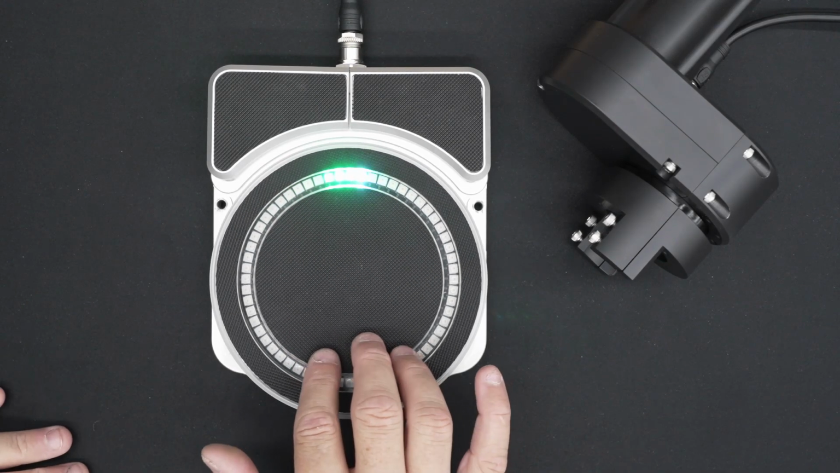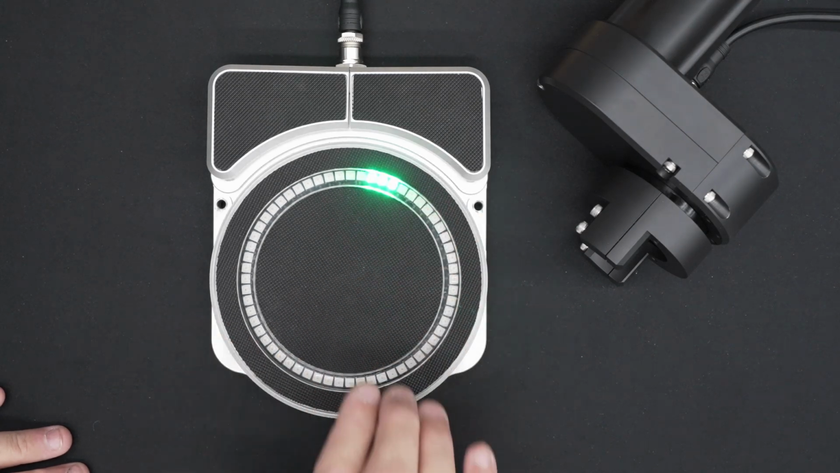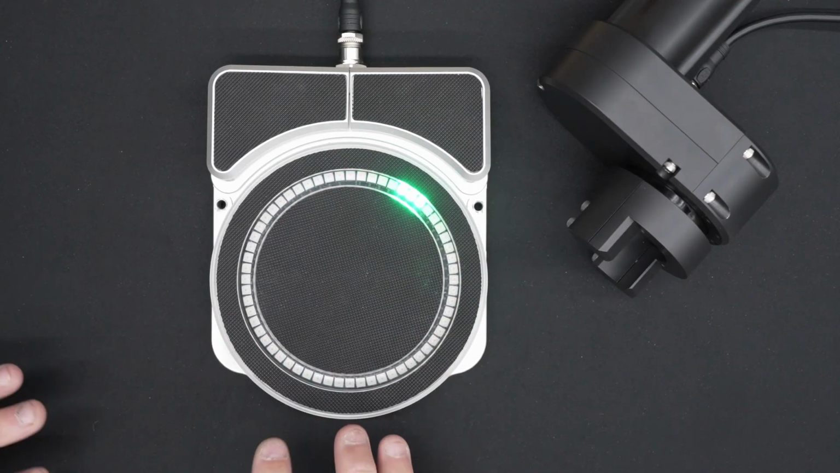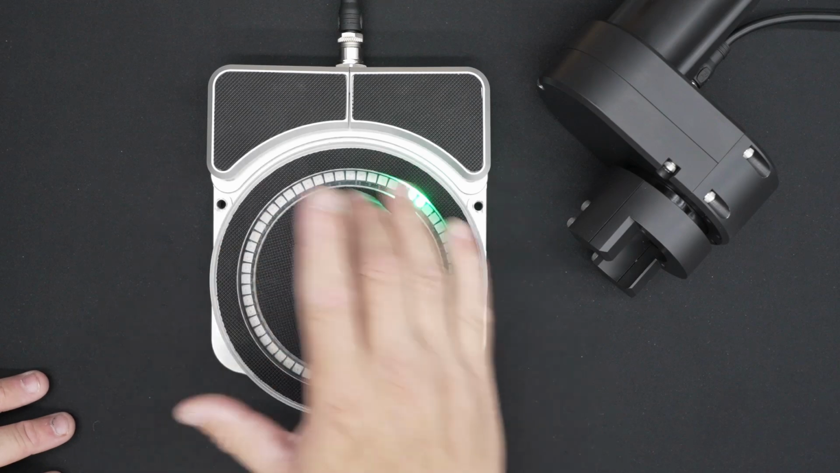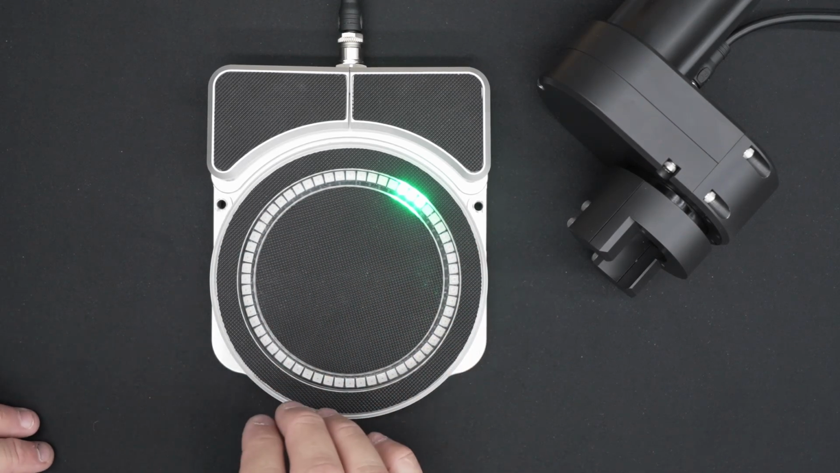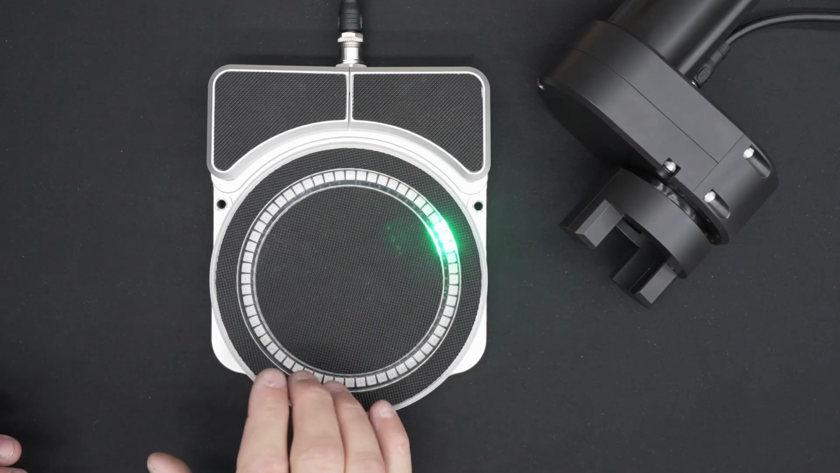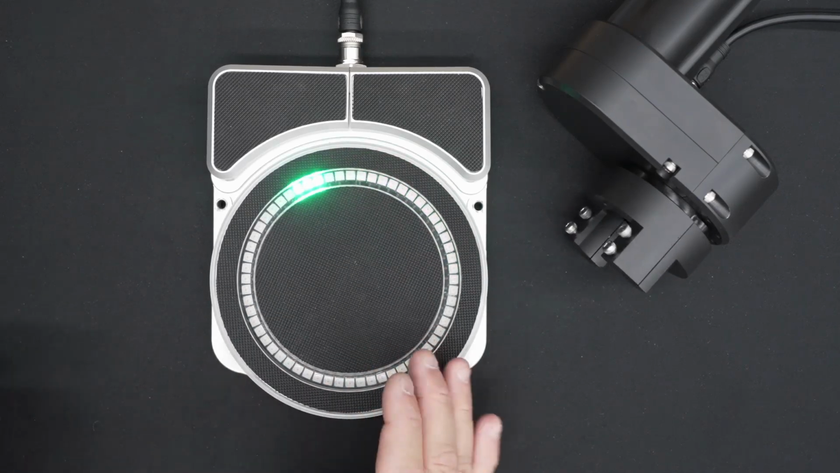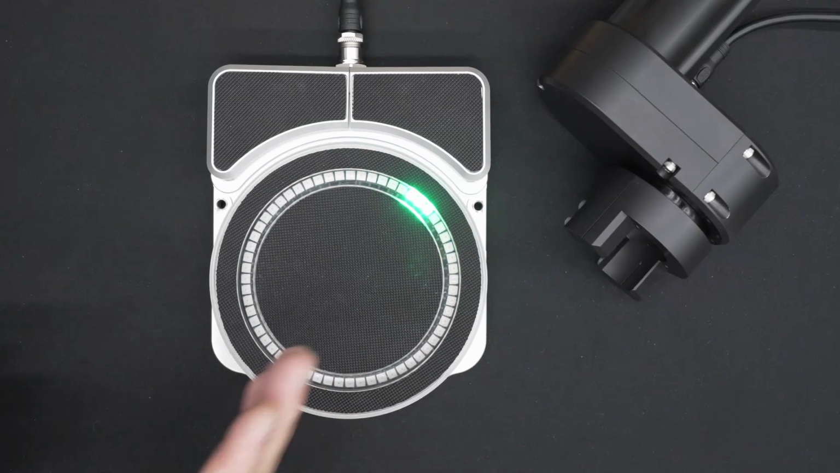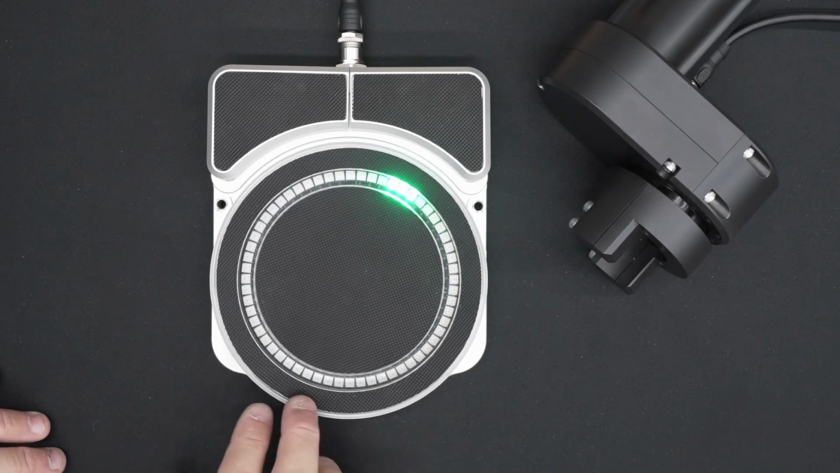So the three green LEDs signify the manual mode. 3 out of a ring of 60 is 18 degrees. That represents your cone width. So you can use this to align your cast. So if you stand over this and make the perfect cast straight over that, you'll know right where your bait is. It's really, really handy.